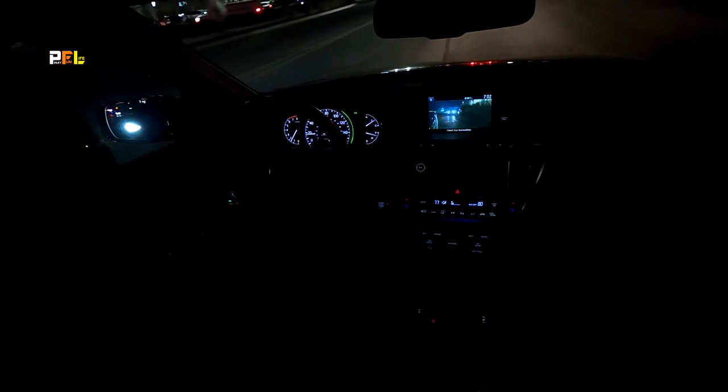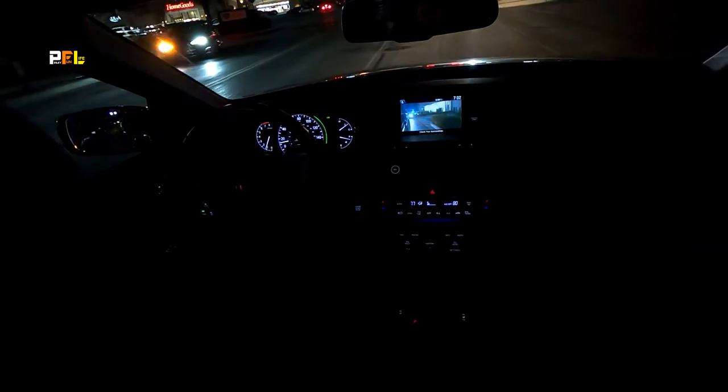You got the right of way. Watch out for him. Follow these cars. Stop sign. Full stop. Here we go.